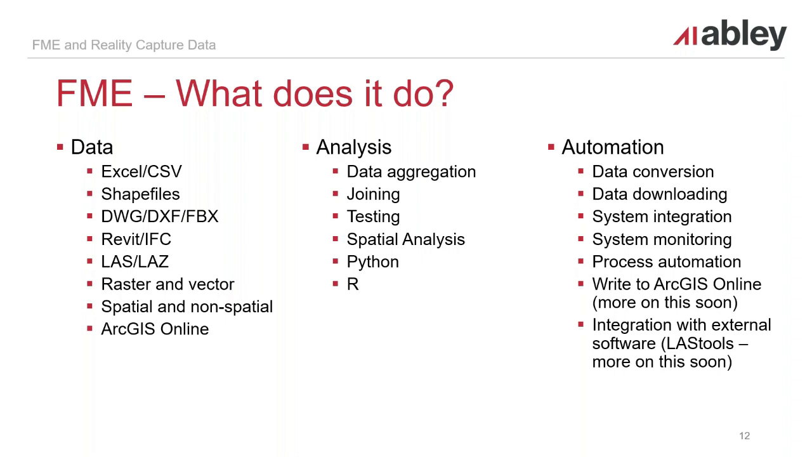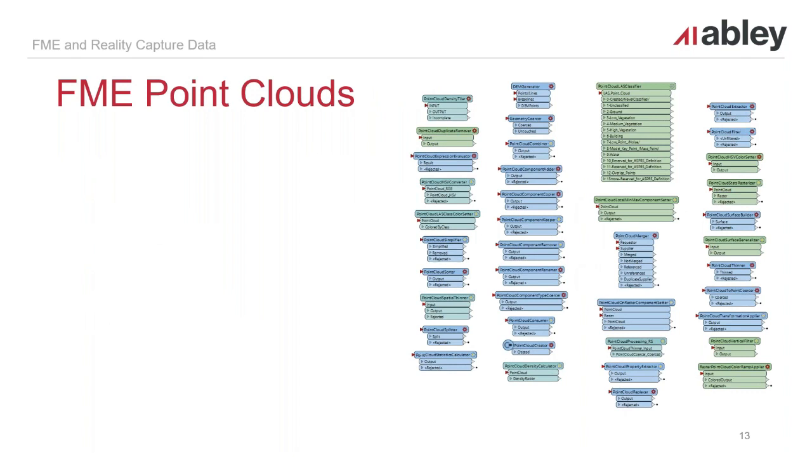So we've got a process that will pull down the latest data from LINZ, and it will then update the local data source, and this can happen hourly, daily, weekly, monthly, whatever frequency you want. And then it can also integrate with external pieces of software, so things like ArcGIS Online and also LAStools, and I'm going to touch more on these two in a moment.